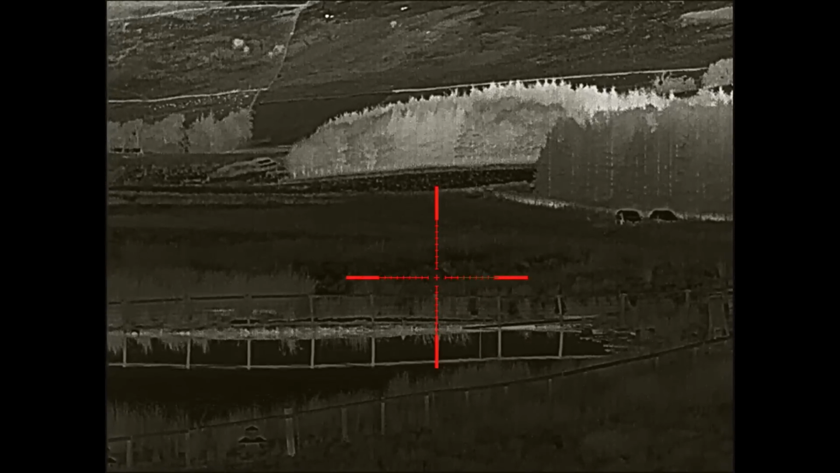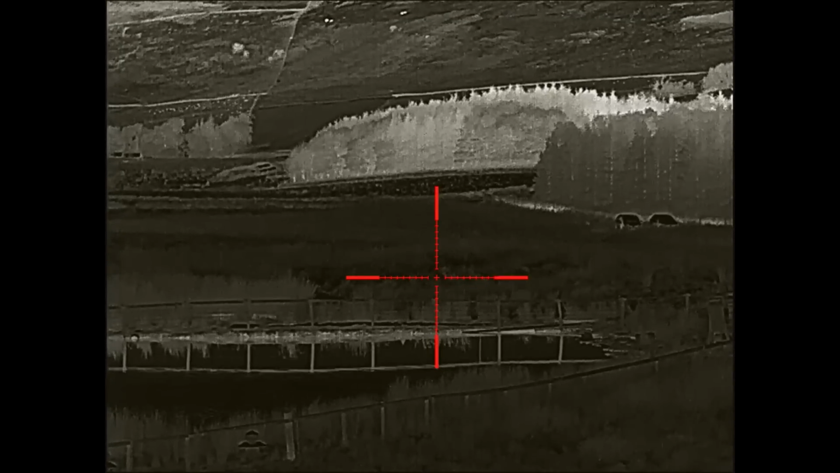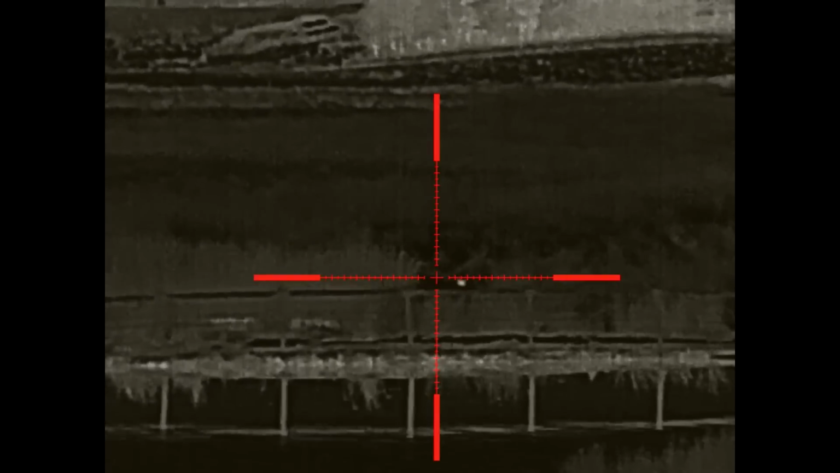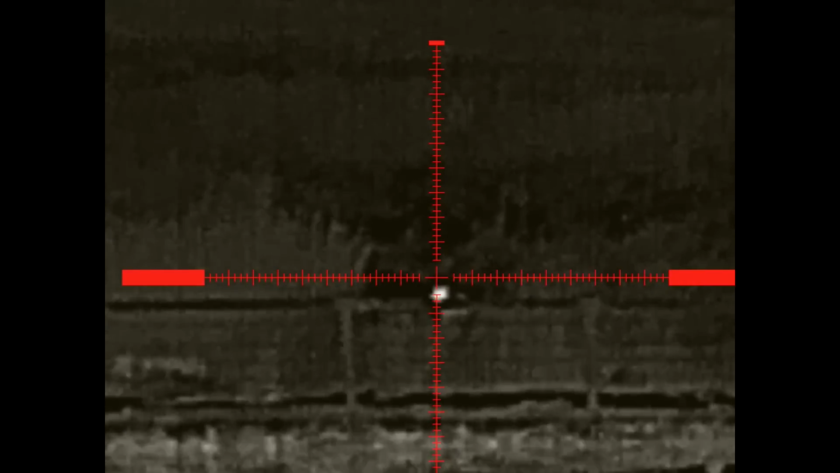I've zoomed back out so I can get a wider field of view, and I can keep on the scope and see if I can spot this thing coming up. I'm going to see if I can get it to, or wait for it to come in as near as possible, because I really need to get this one. You can see the top of the fence is blocking me from taking a shot. It's going right across exactly where I need to shoot.